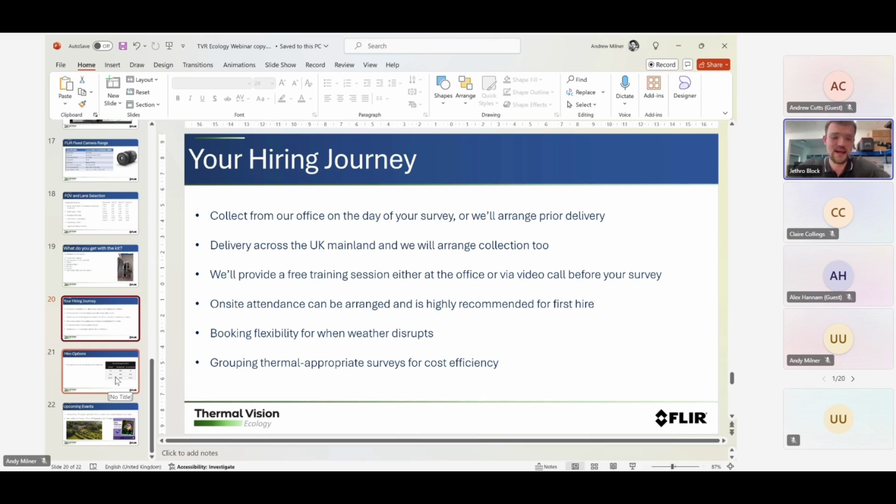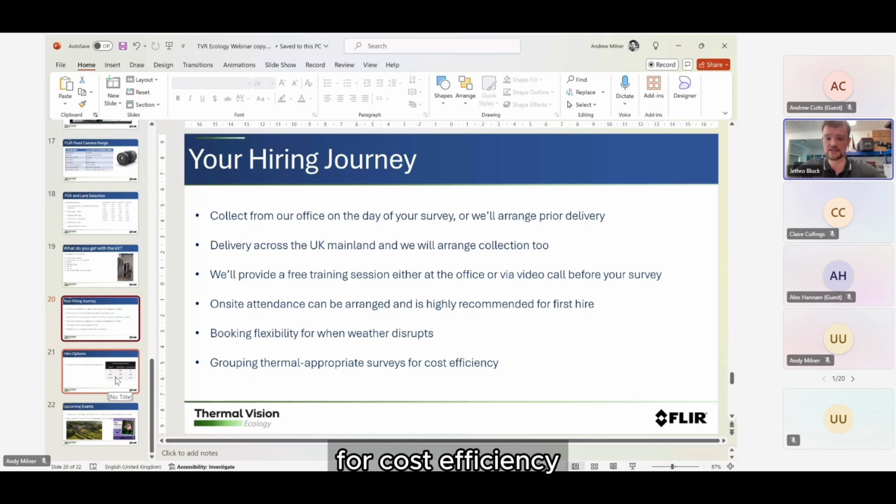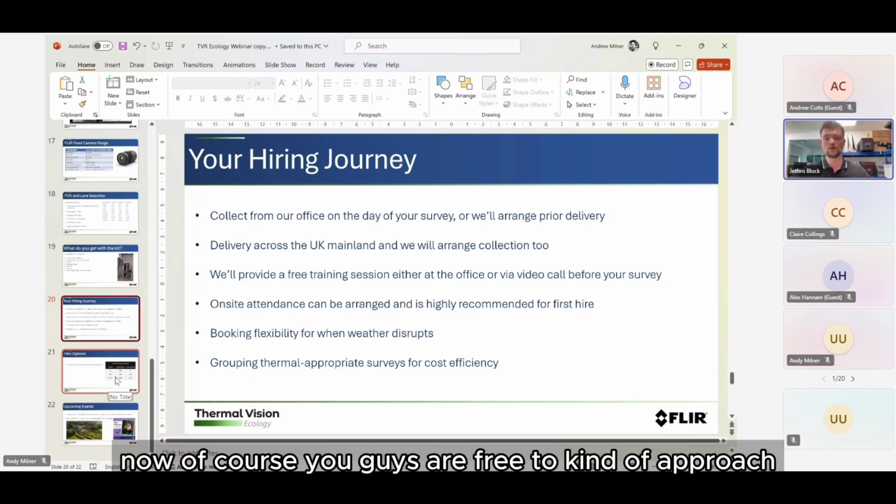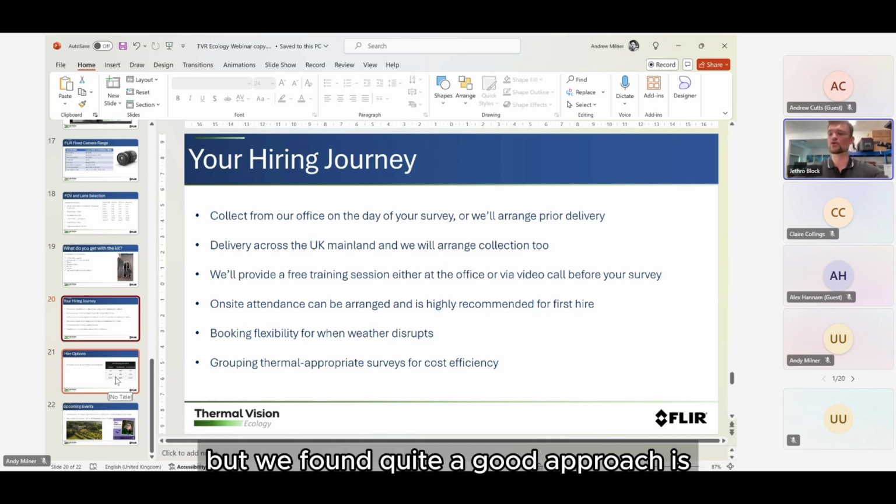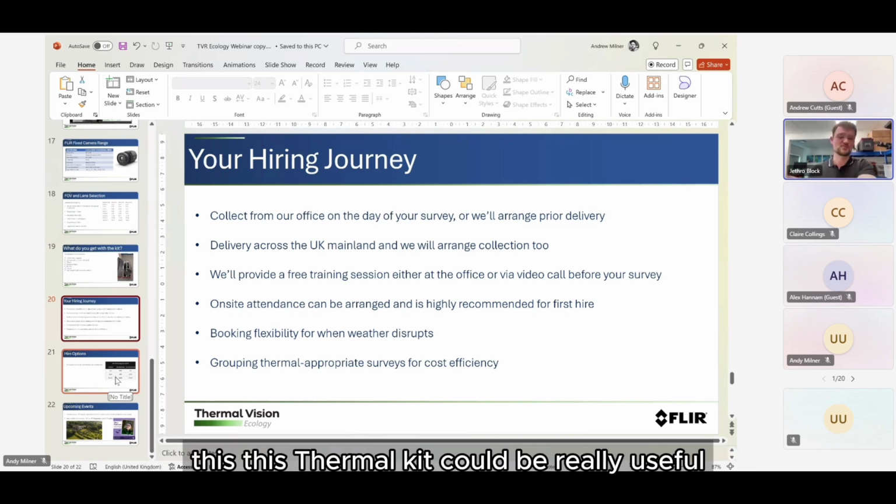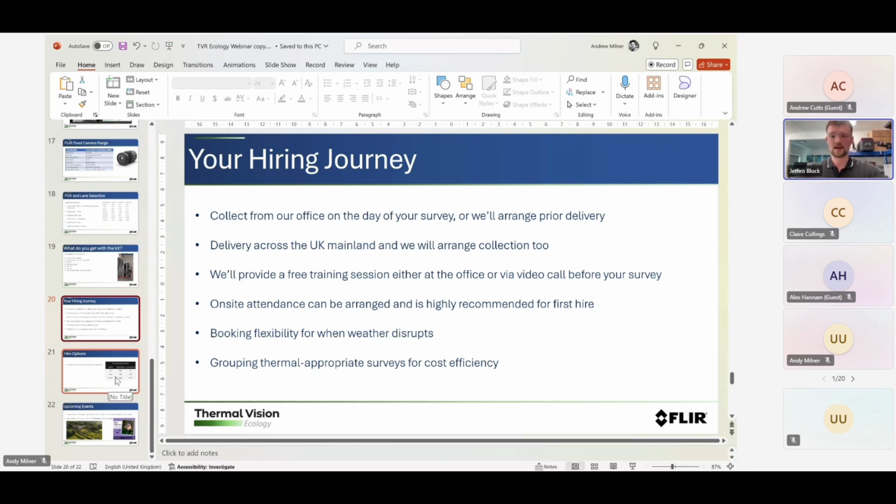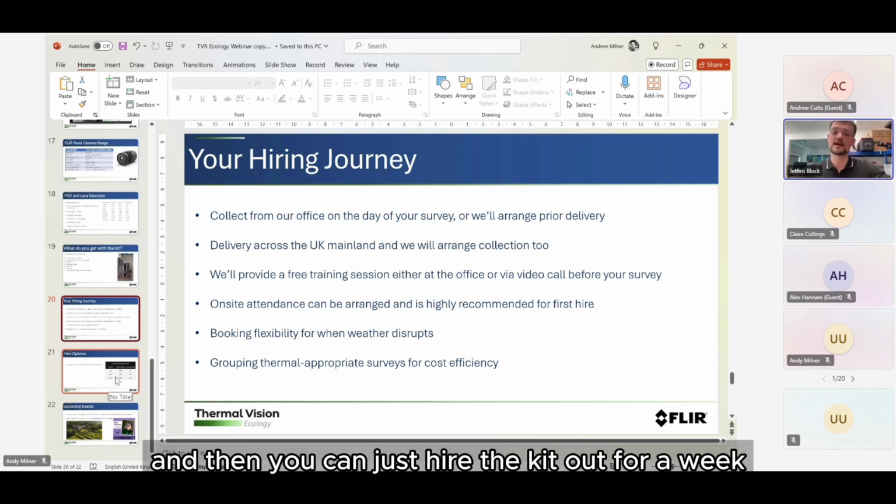The next one is grouping thermal-appropriate surveys for cost efficiency. Of course, you're free to approach how and when you hire these kits yourself. But we've found quite a good approach is, if you have several buildings or surveys where you're thinking this thermal kit could be really useful, and if at all possible, group them all within a week, and then you can just hire the kit out for a week.